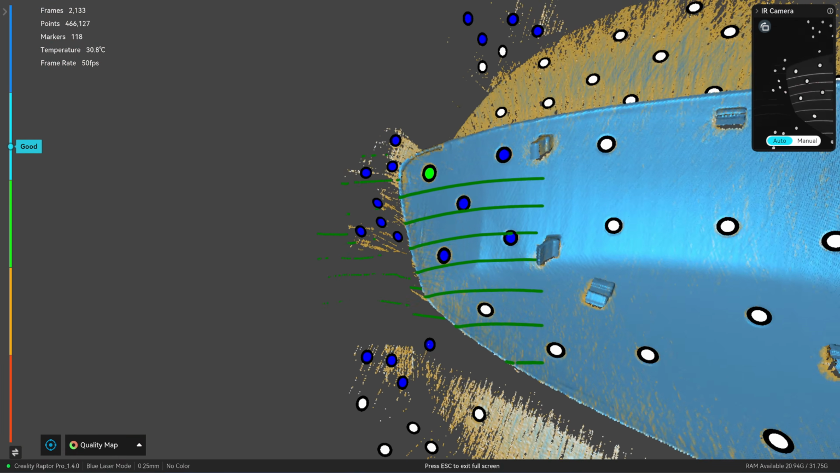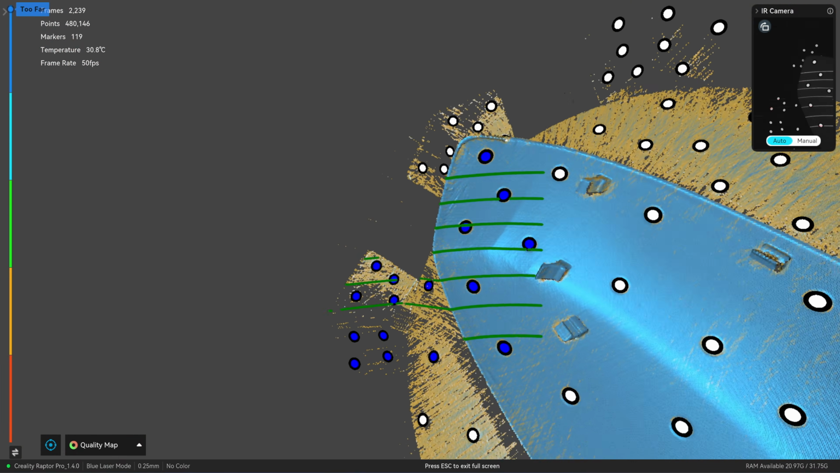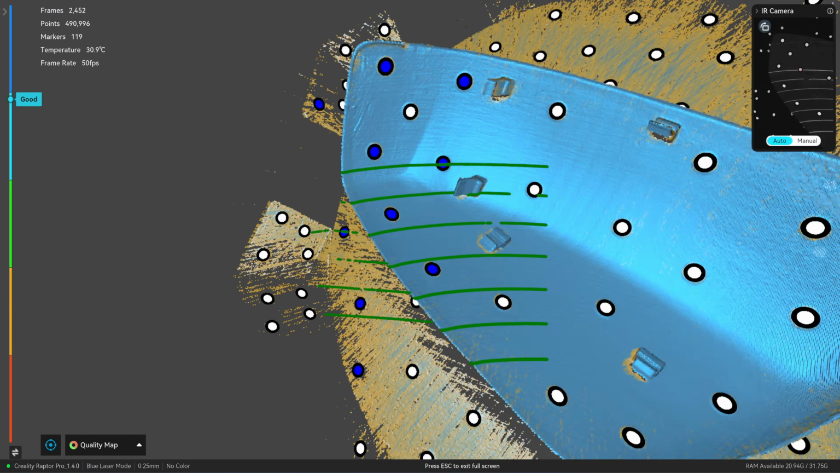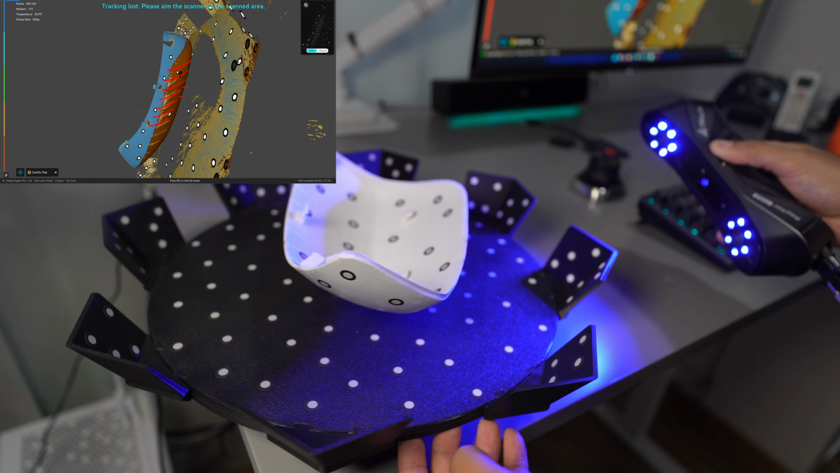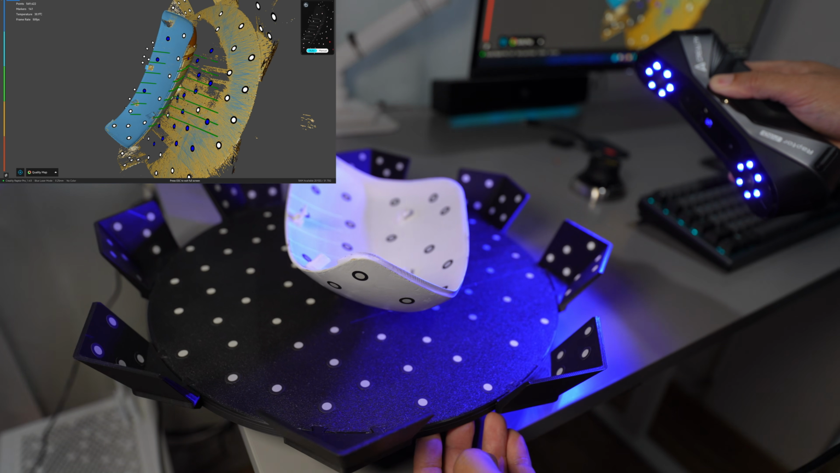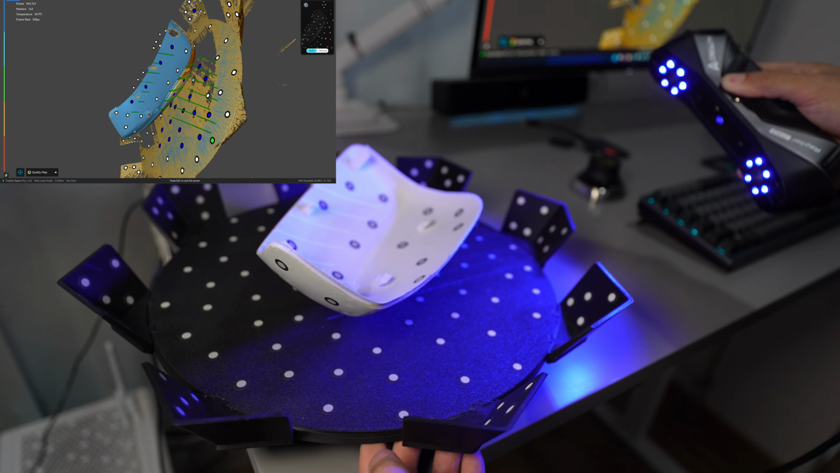You can see that the preview screen from the Raptor is very sharp and clear. You can see everything, what has been scanned and what has not. So I'm trying to capture the sidewall as much as possible.